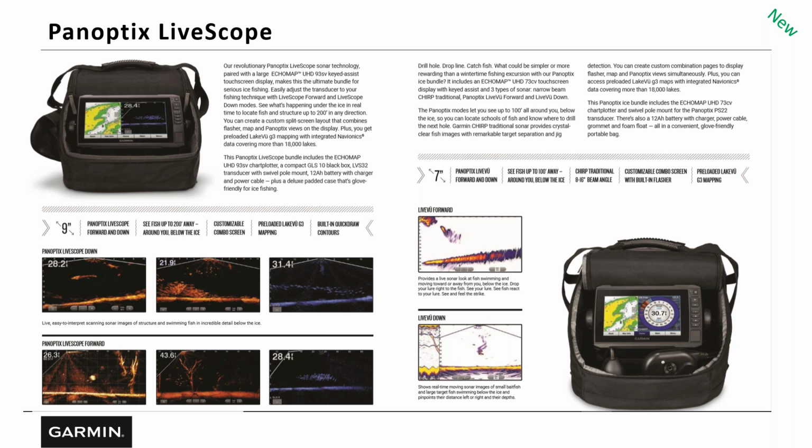Right. And a couple of differences I also want to mention with the Panoptix PS22, that transducer plugs straight into the back of the unit, where with LiveScope, the LiveScope system is going to come with the GLS 10, which is a black box. So the transducer actually plugs into the black box, and the black box plugs into the network port on the back of the unit. So you've got an extra box that's going to be in that bag, so it's going to be drawing a little more power.